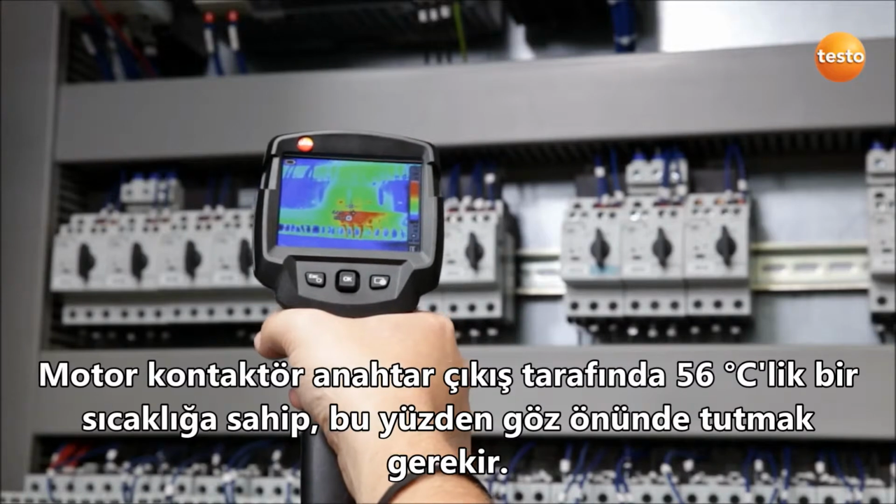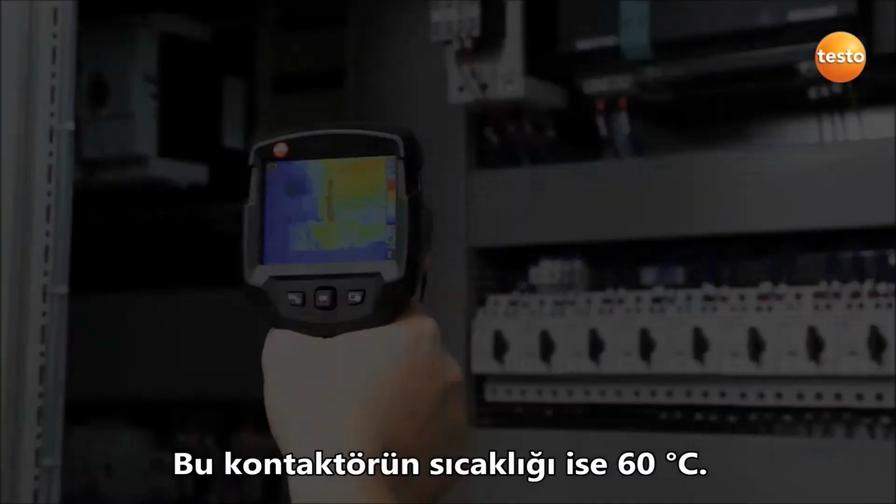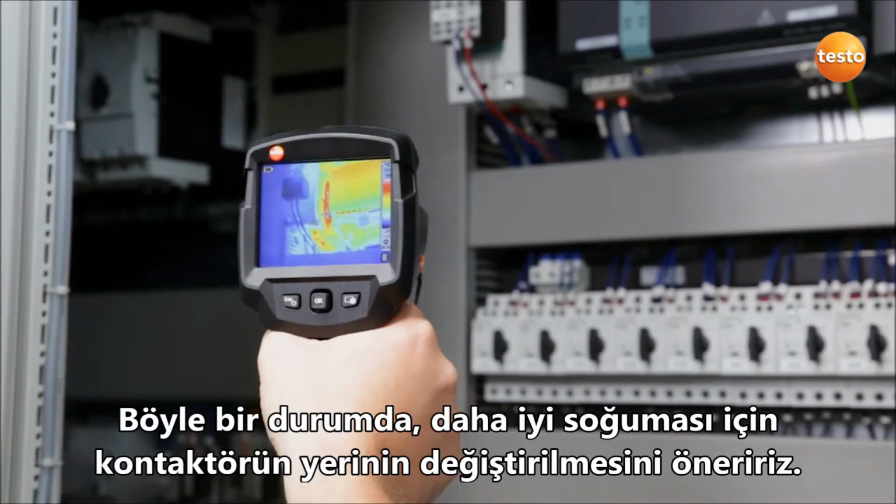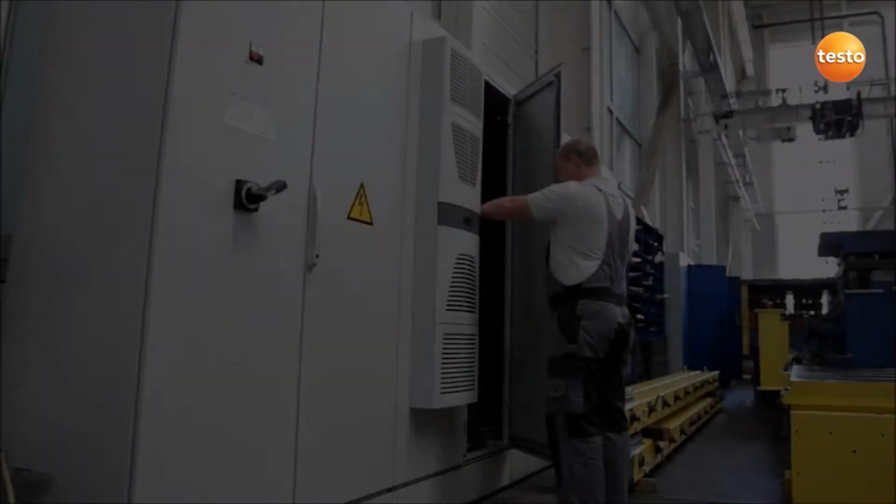The motor contactor switch has a temperature of 56 degrees Celsius on the exit side, so we need to keep an eye on that. This contactor has a temperature of 60 degrees Celsius. In this case, we recommend displacing the contactor so that it cools better.